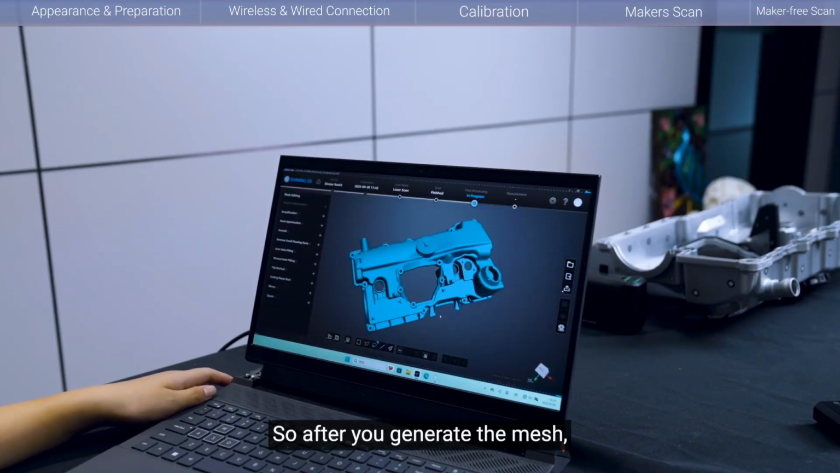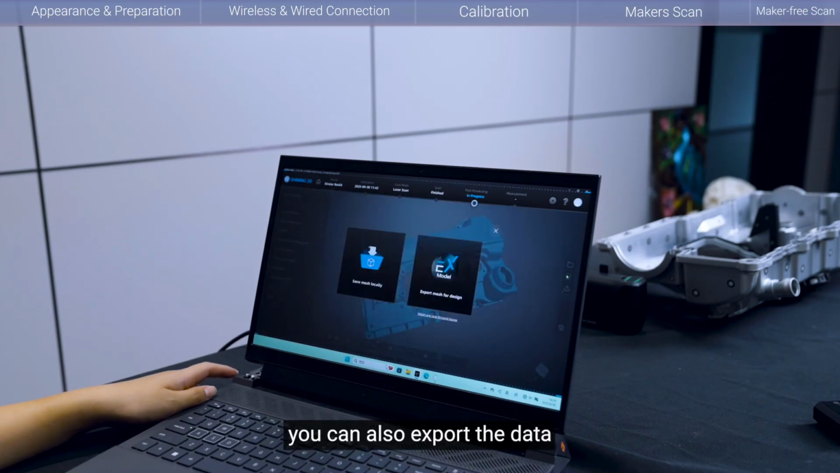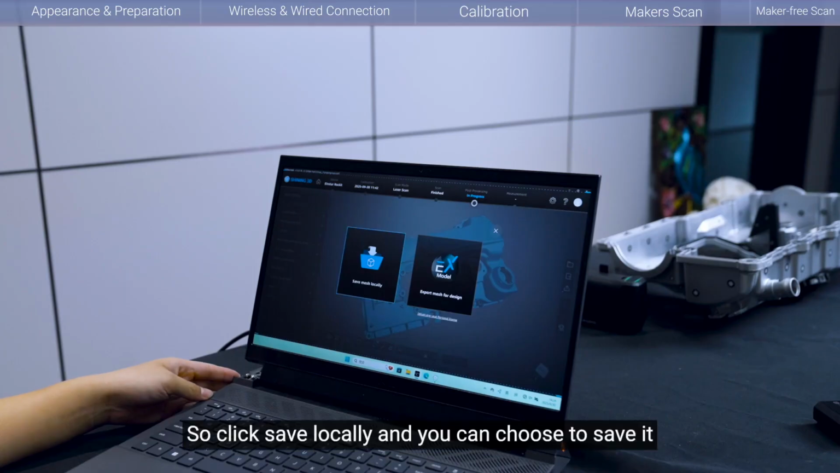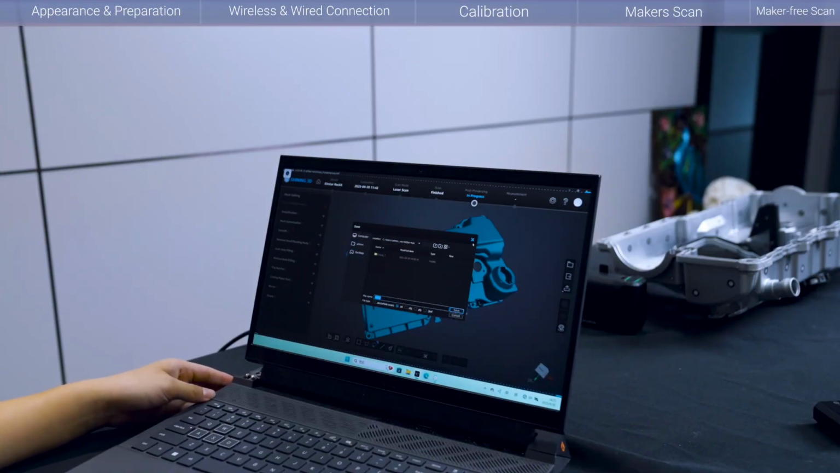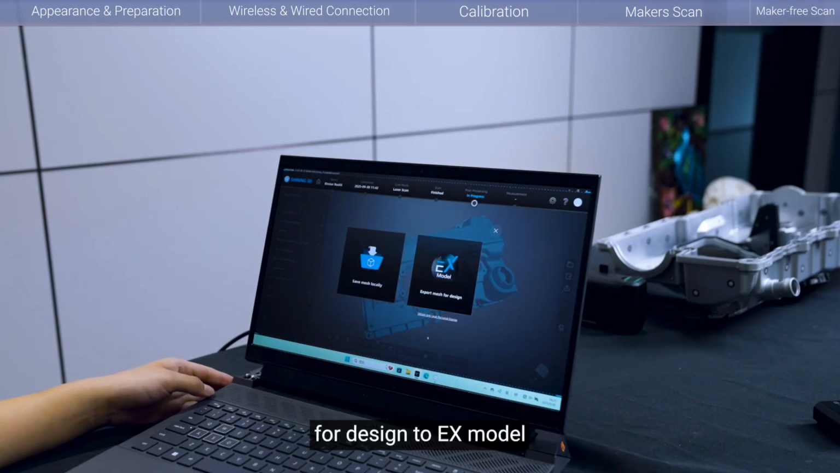So after you generate the mesh, you can also export the data onto your local computer. Click Save Mesh Locally, and you can choose to save it into the formats below on your computer, or you can directly save it and export the mesh for design to EX model for future reverse engineering design.